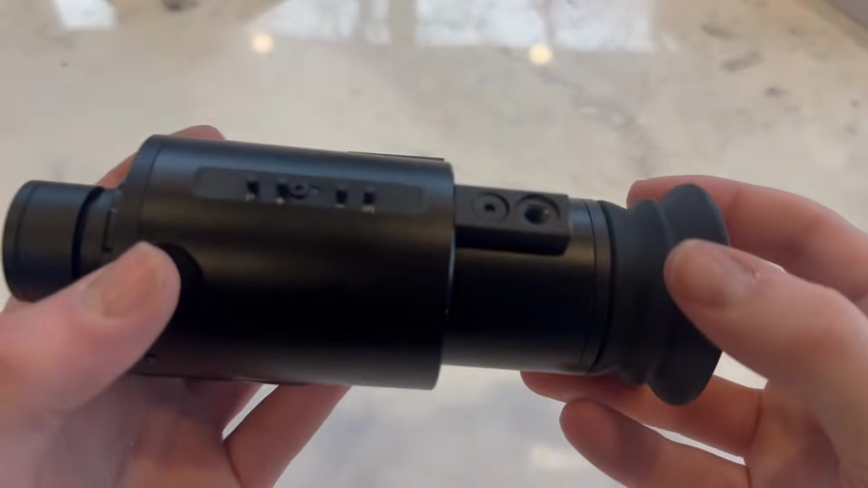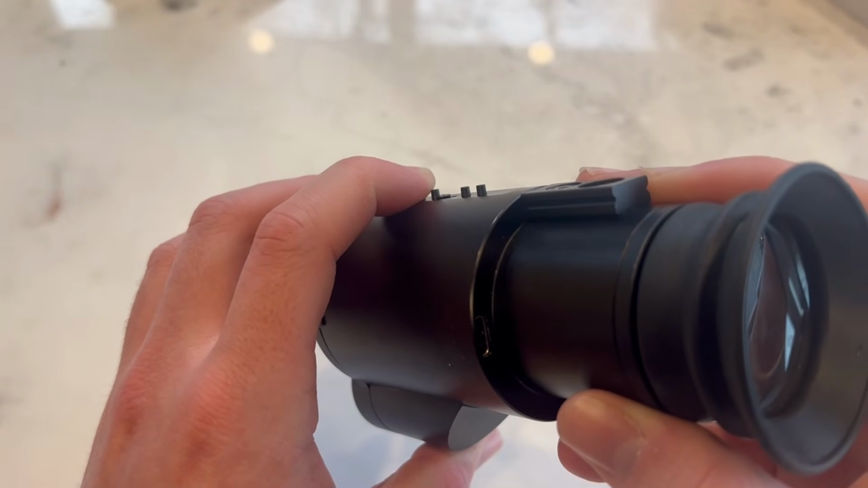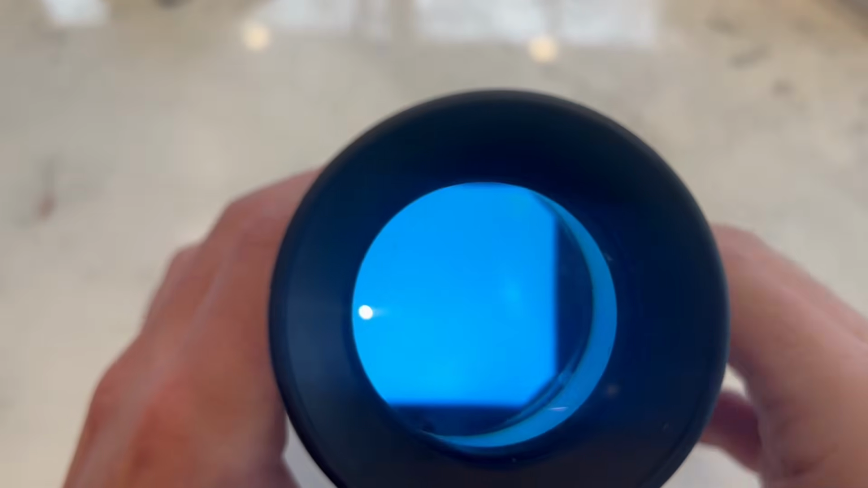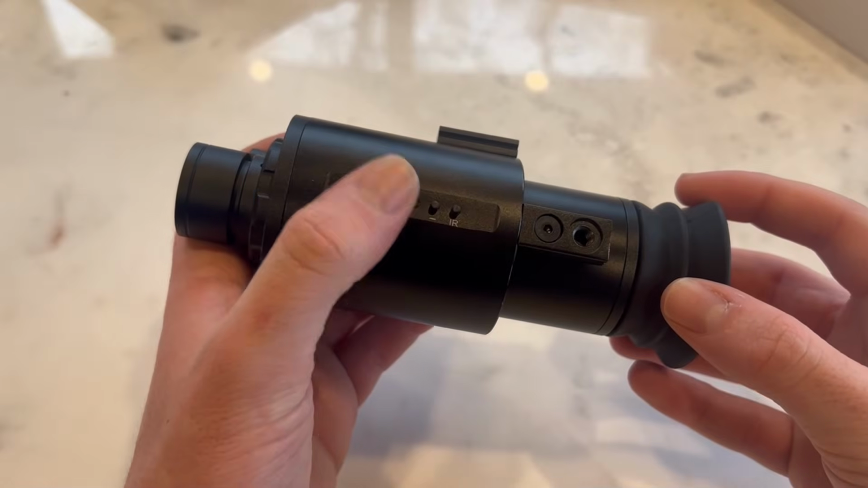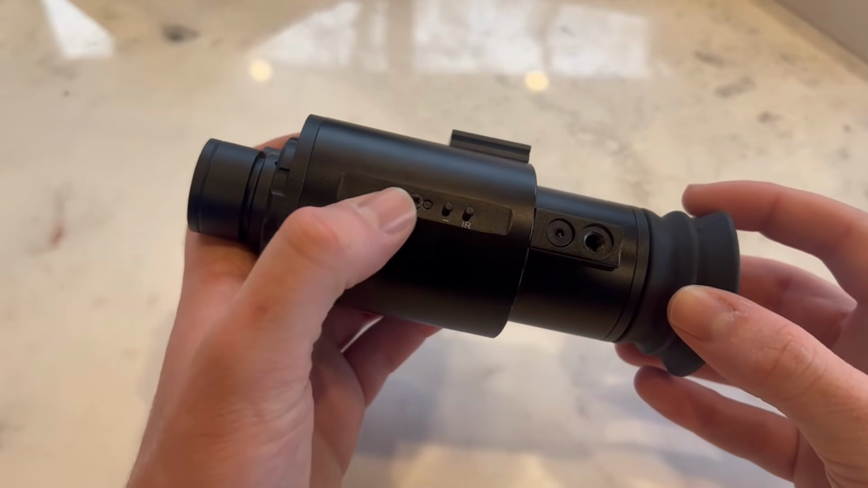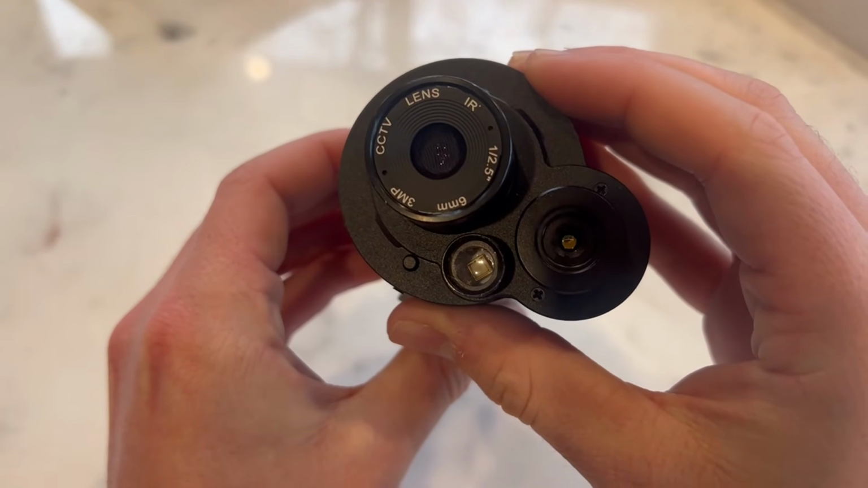There are 4 small buttons on the top of the NVG for controls. Holding the button labeled P will power on and off the device. Clicking on it quickly will toggle the device between the NV and thermal mode. The plus and minus buttons are used to adjust contrast and brightness of the camera. Pressing the IR button toggles the IR illuminator.